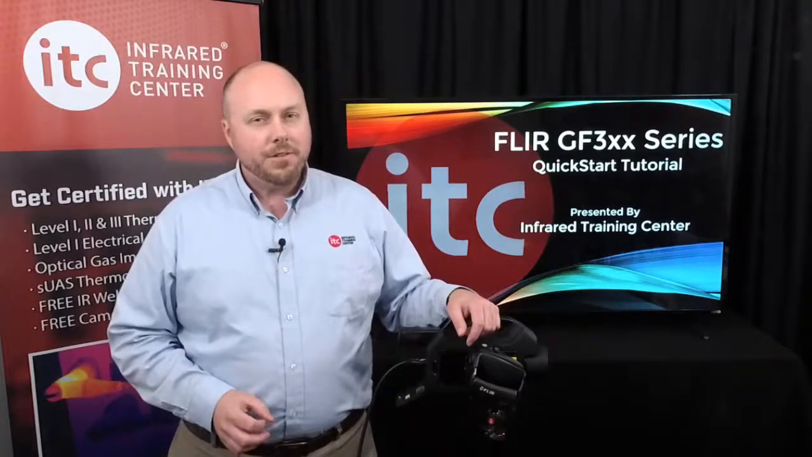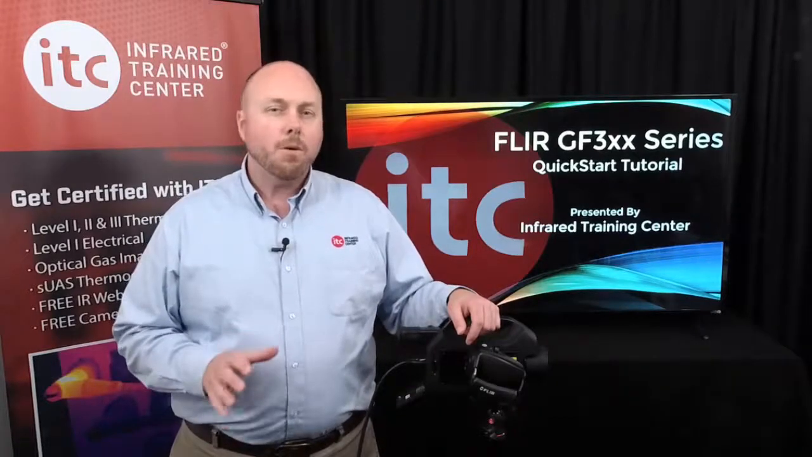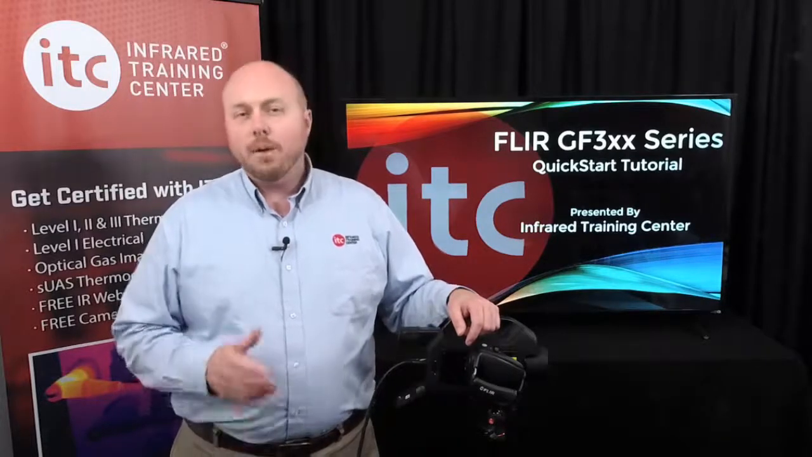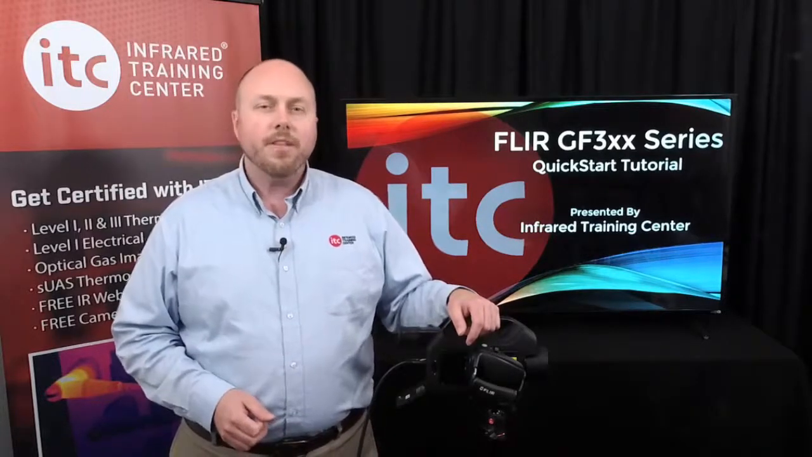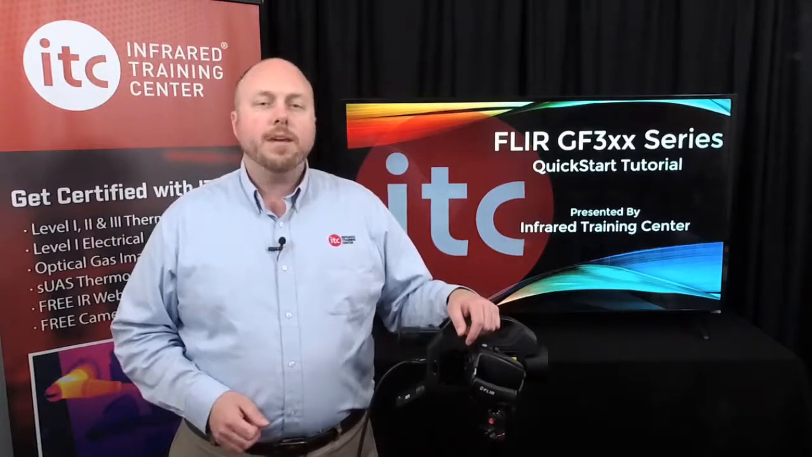Of course, knowing how to use this camera is just the first step. Thermographers must also understand how to interpret what they're seeing, the environmental conditions needed for a successful inspection, and what factors might impact the accuracy of their recorded data. For that to happen, however, proper certification training is required.